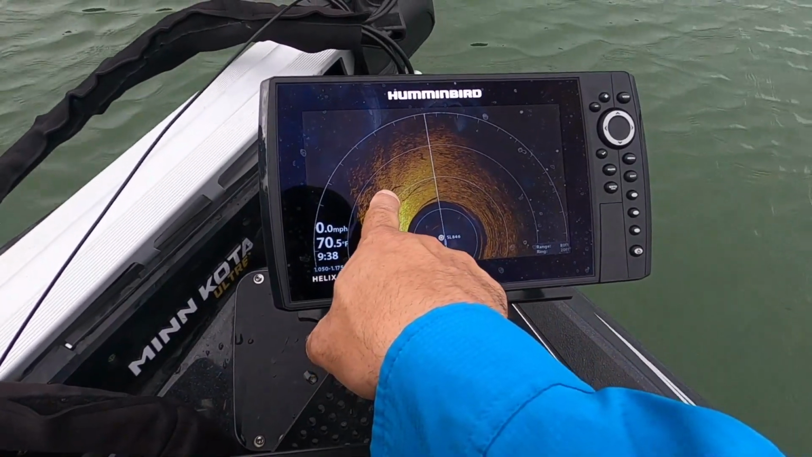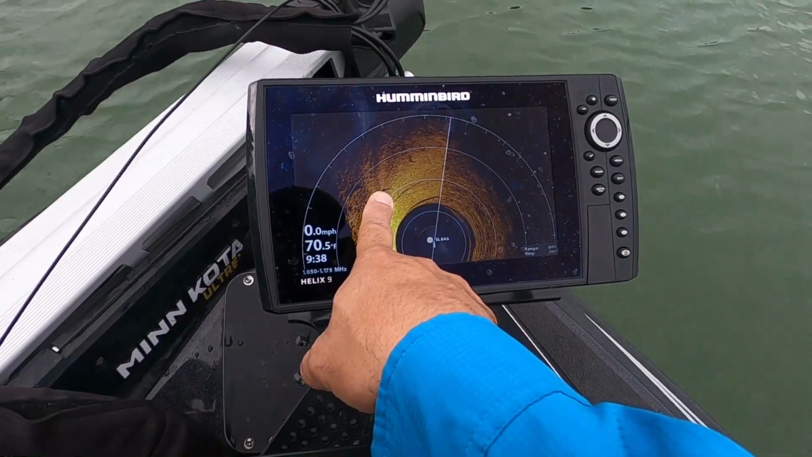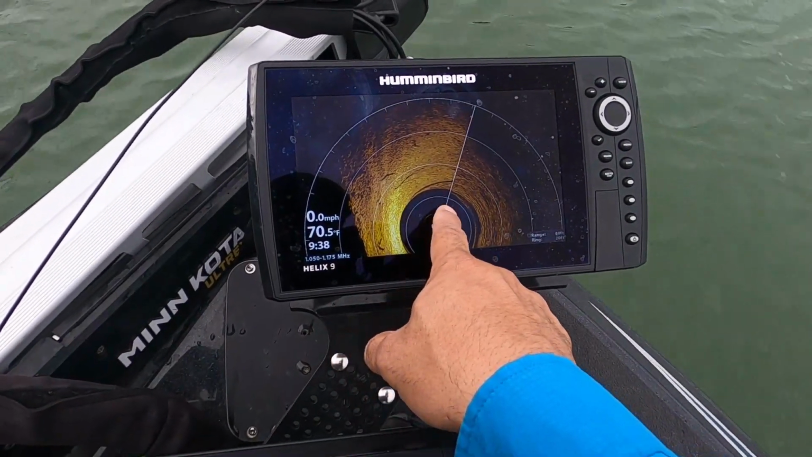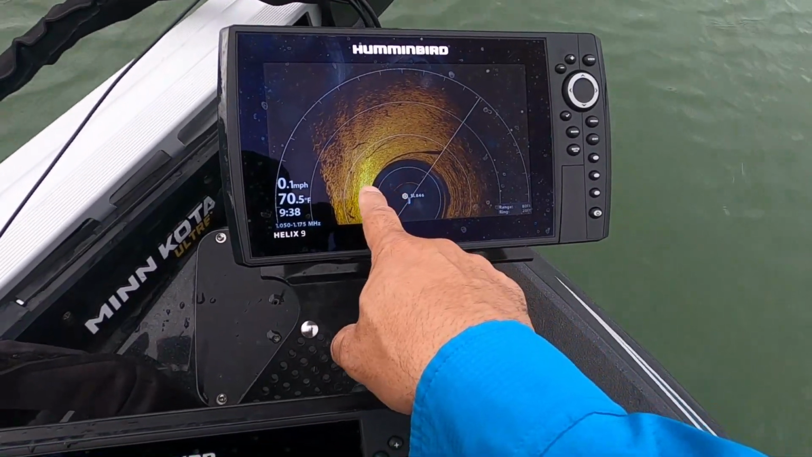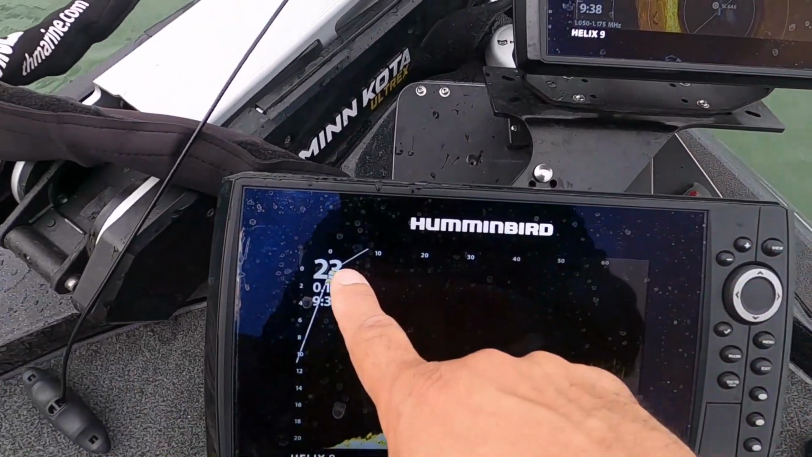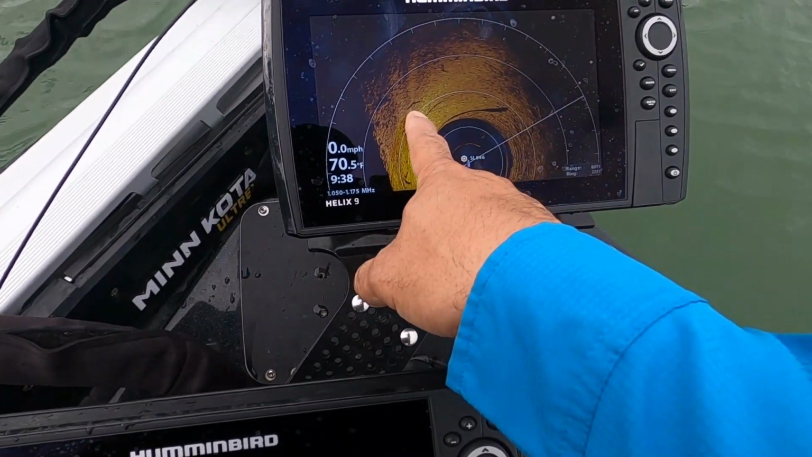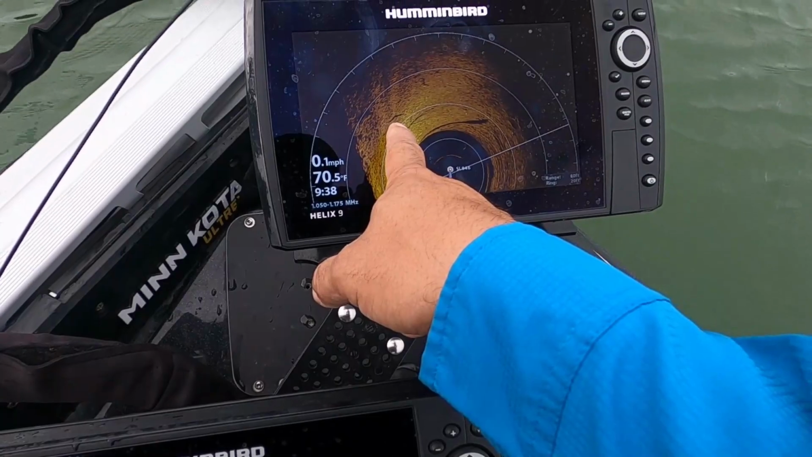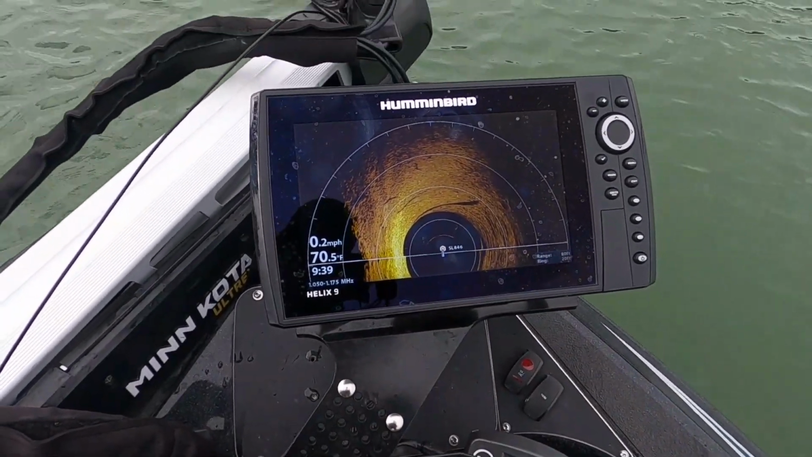So this is not 20, 40, 45 feet or 44 feet. It's actually not 20, so let's say another 5 feet. So what's the depth here? 23 feet. So we're at 23 feet. So that's 17 feet. So we're about 20 feet to that structure there. So that's how you gotta do that math.